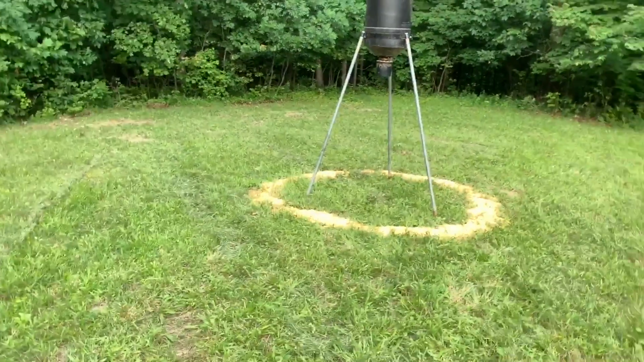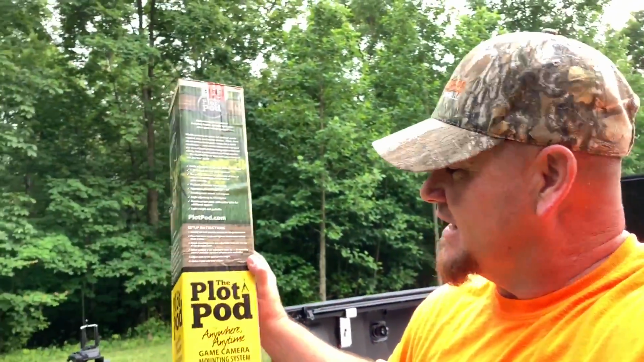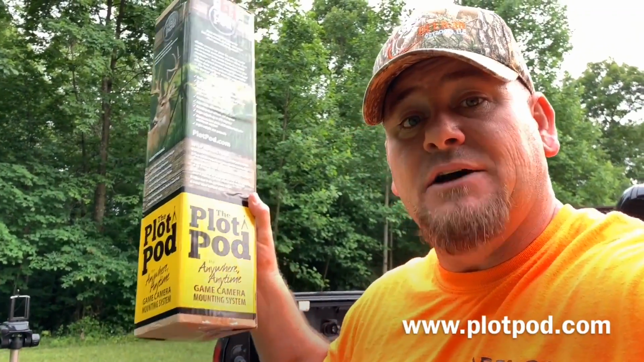I don't know if that was dramatic enough for you. But yeah, guys, this plot pod is a tripod configuration, and it allows me to put my trail cameras anywhere that I want intel. So hold on a second. I got some corn dust on the lens there. All right, so the plot pod, and again, that tripod configuration, it allows me to put this anywhere that I want intel on anything. I don't have to have a tree or anything. So we're gonna get this set up about 15 yards back, and then start hopefully getting some good intel on some bucks off of this.